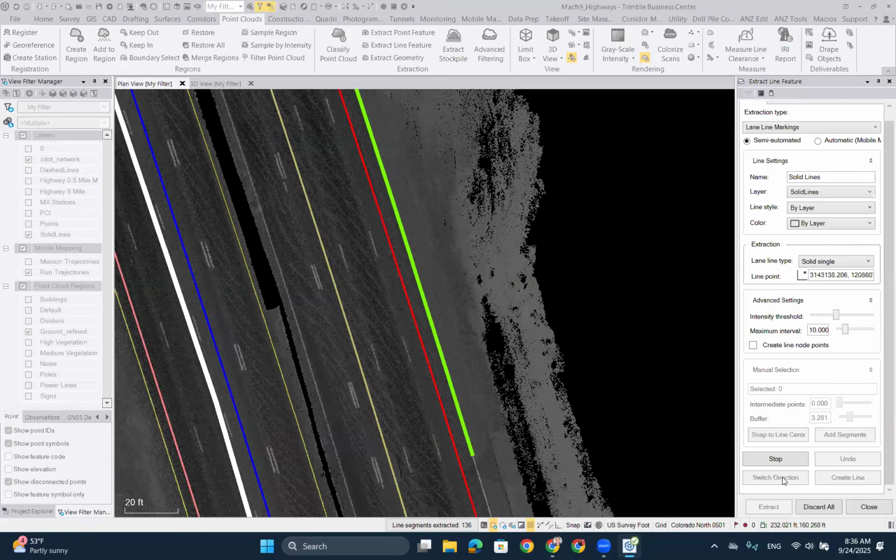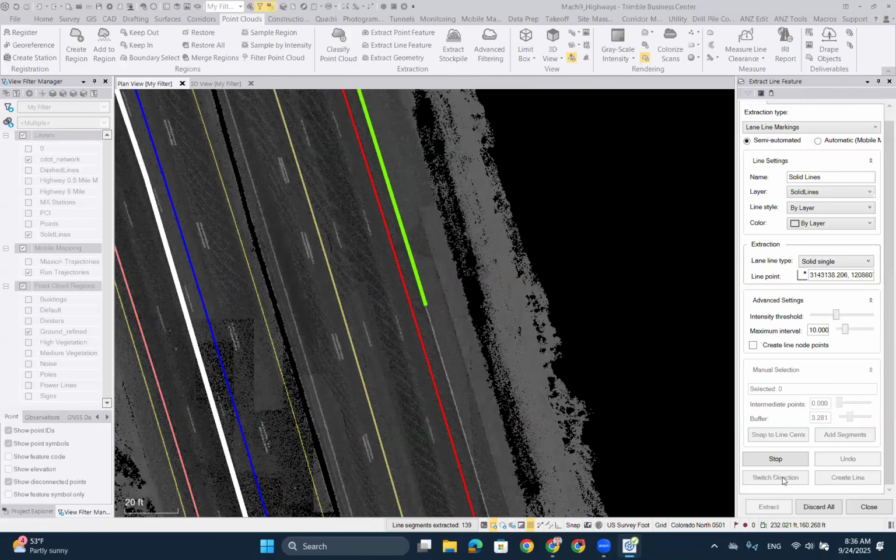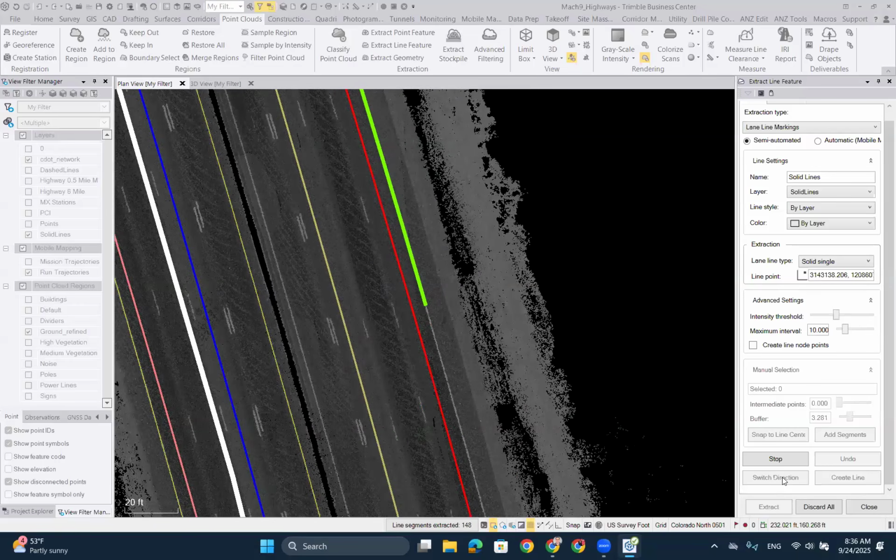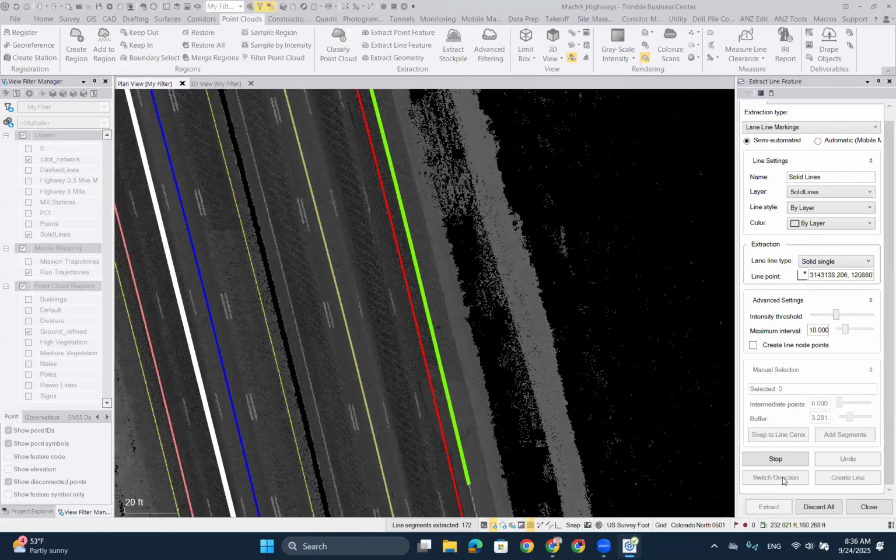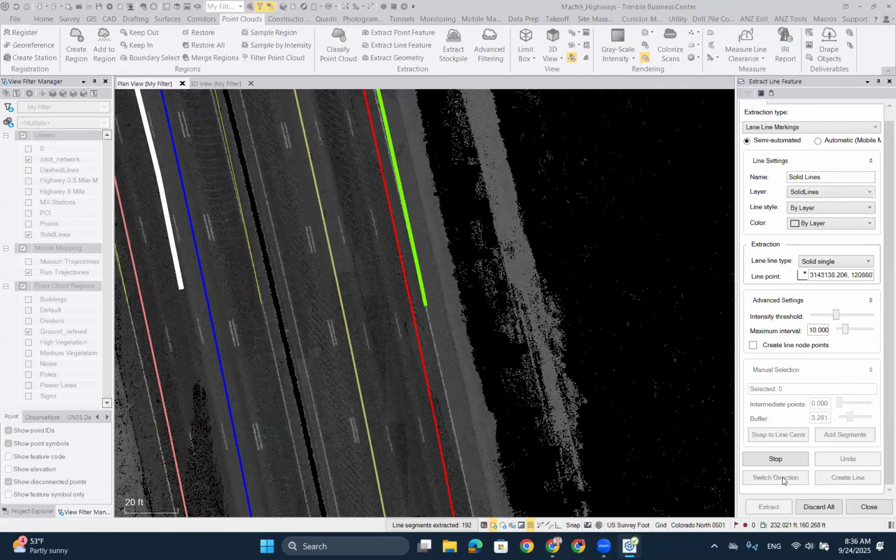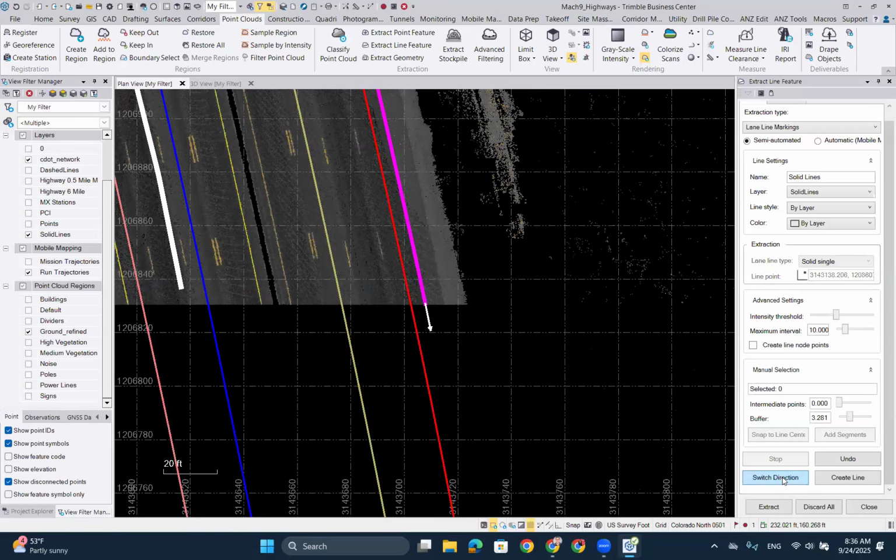When it gets to the end, you can always switch the direction as well. So you can start anywhere on the line. You don't have to start at a specific point or have a specific end point in mind. You can literally click in the middle of the line wherever you find it, and it will go in one direction, switch it up, and it will then go in the opposite direction to complete the line for you. This should be done in a bit here. There we go.